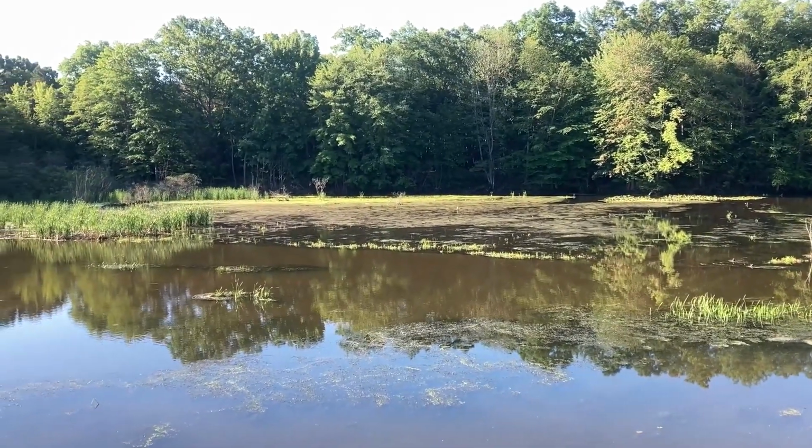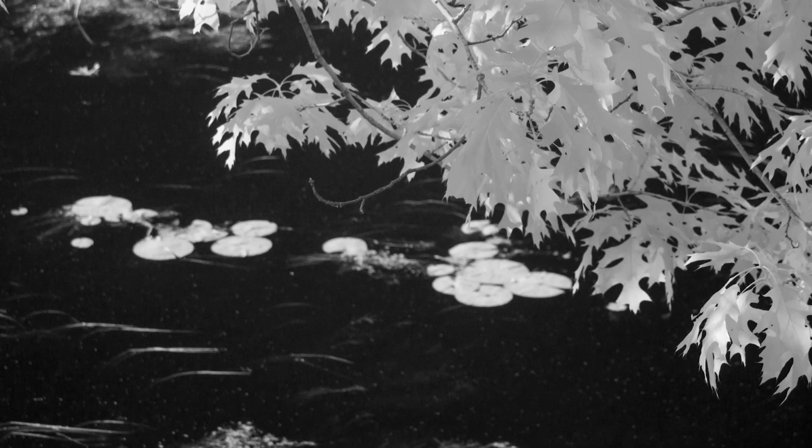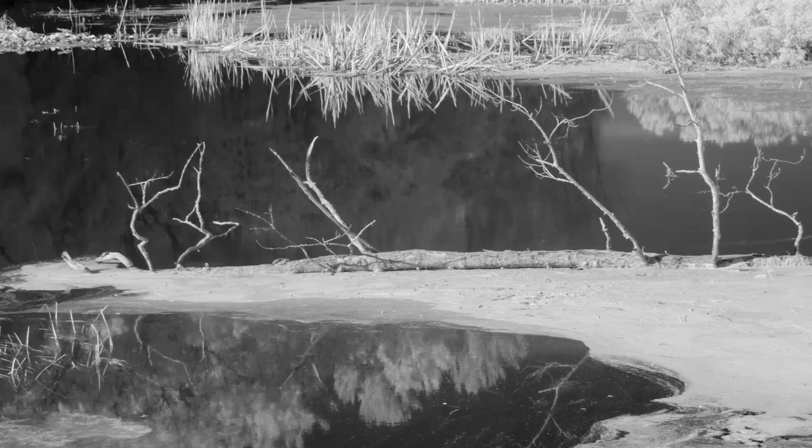I've reached the river overlook, and there's a lot to see here. There's lily pads in the water, there's branches overhanging. I've talked numerous times about filling the frame with whatever you have, overhanging branches, reflection in the water. So there's a lot of different things you can do here.